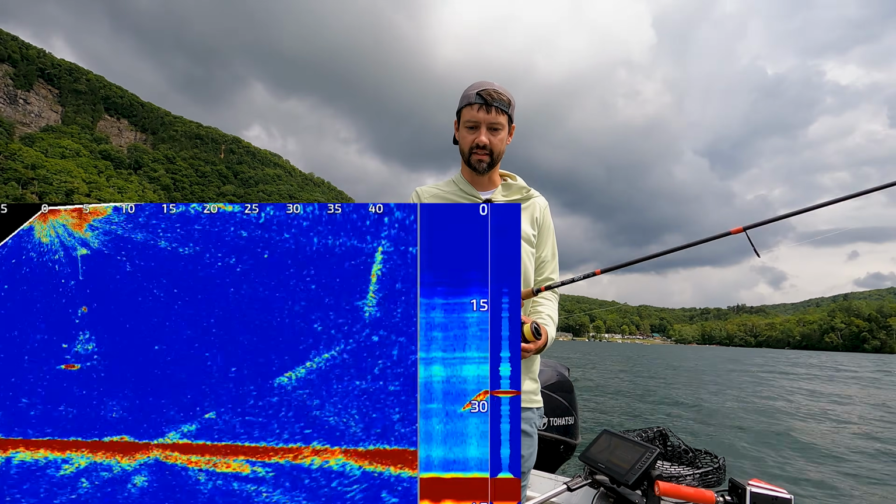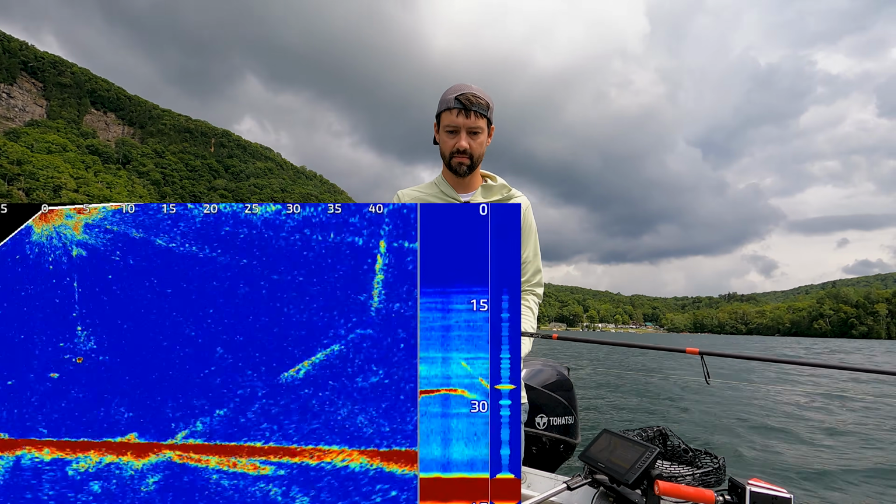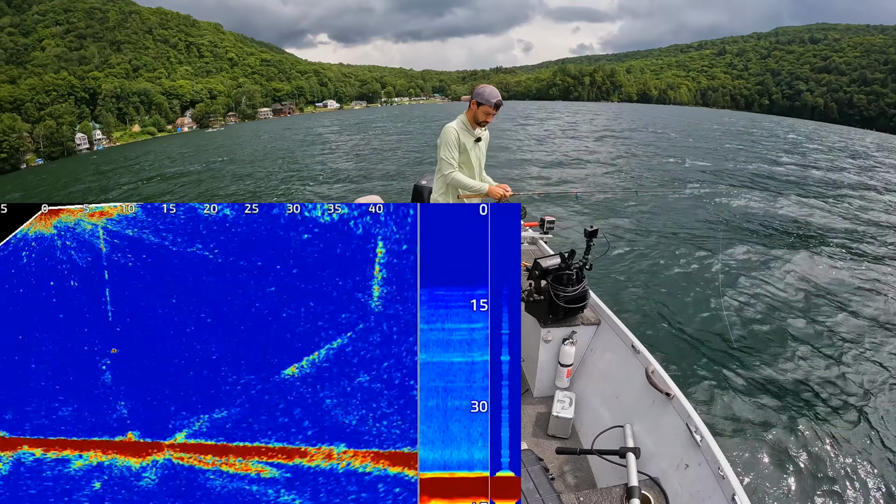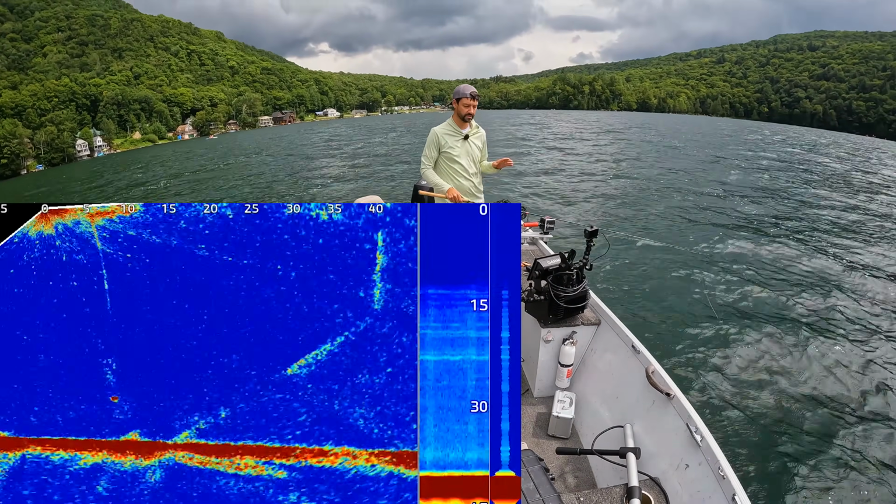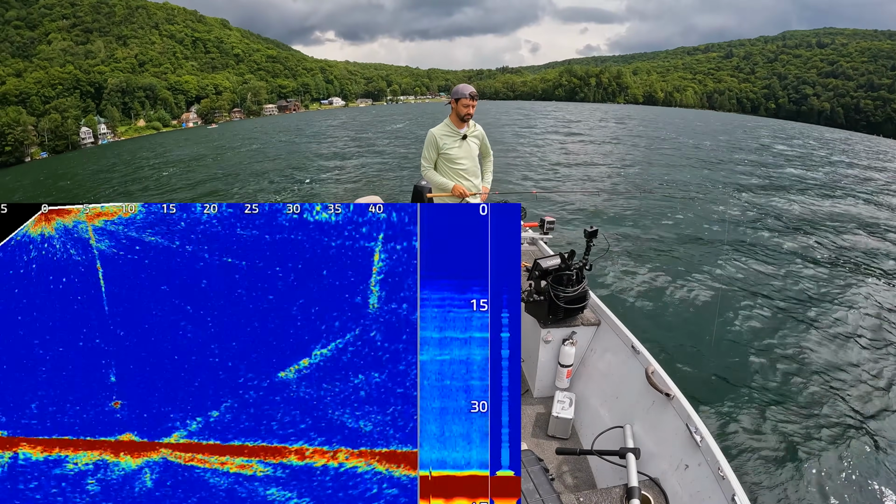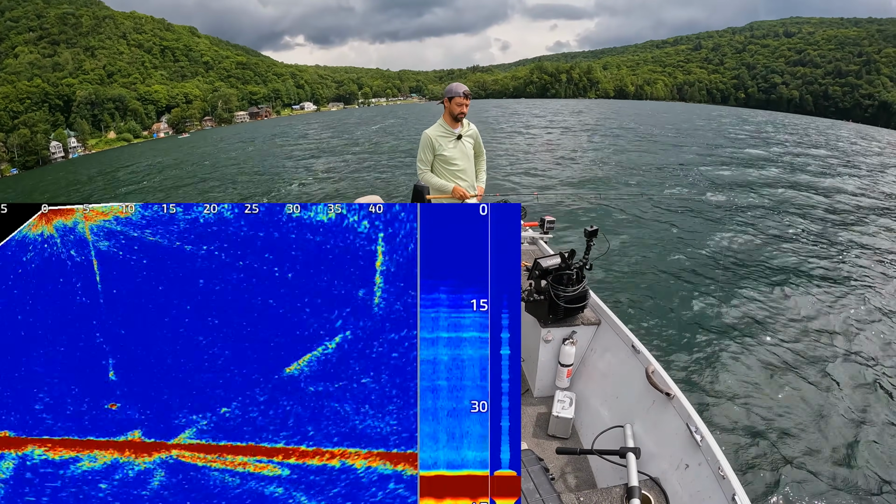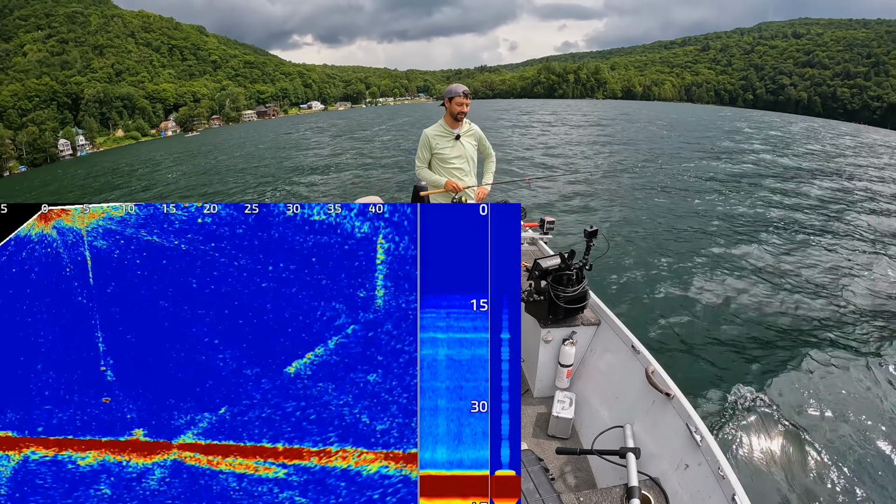And there's a fish down there still looking for food. Look at him. Come back, buddy, come back. Don't let it hit bottom. Always stop. This is probably about 5 feet off bottom. Also depends on the clarity of your lake. If your lake is crystal clear, you can stop even higher than that.